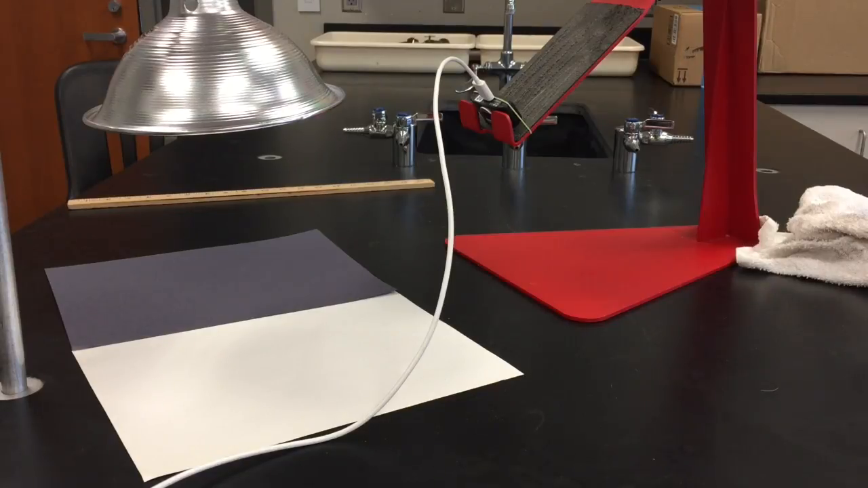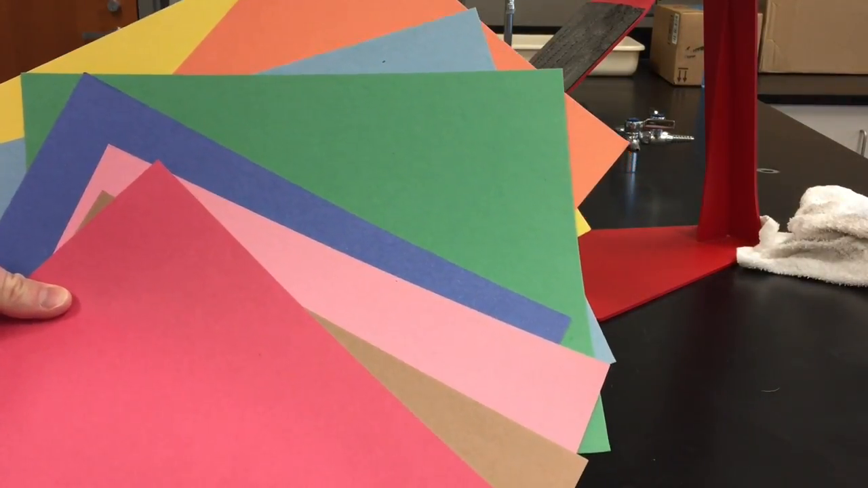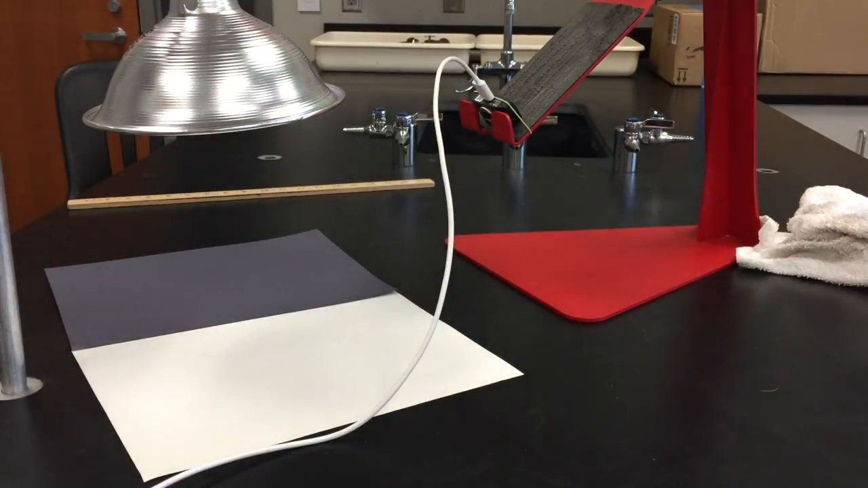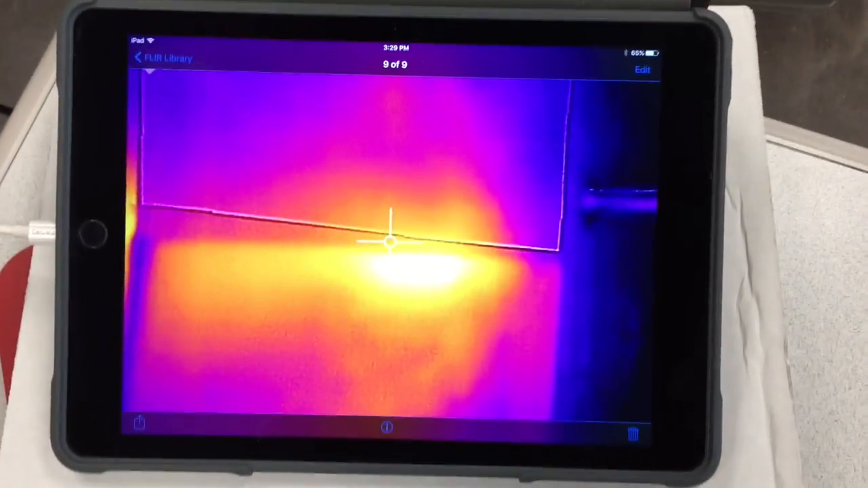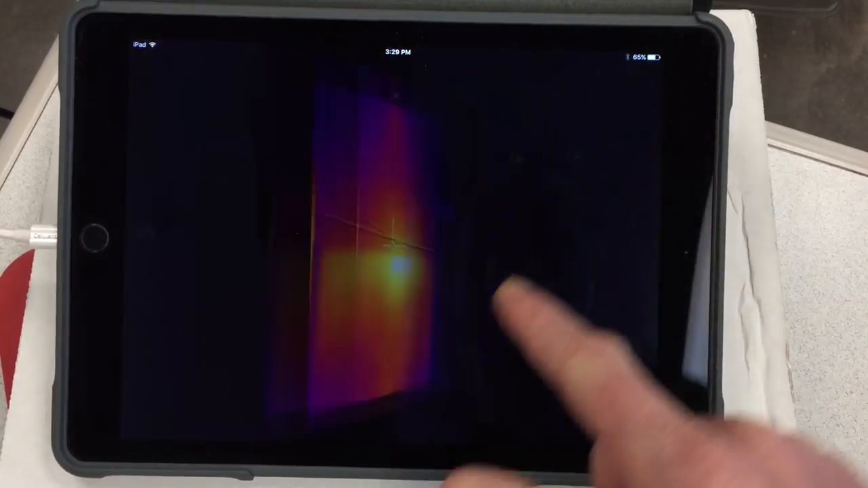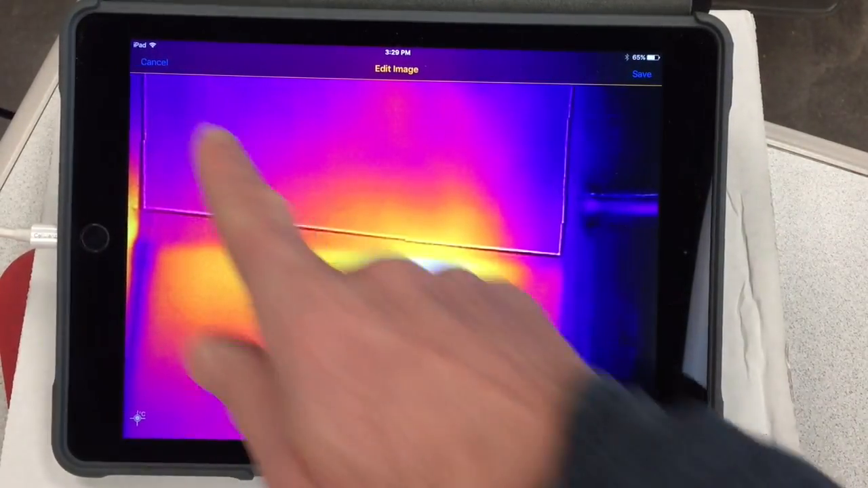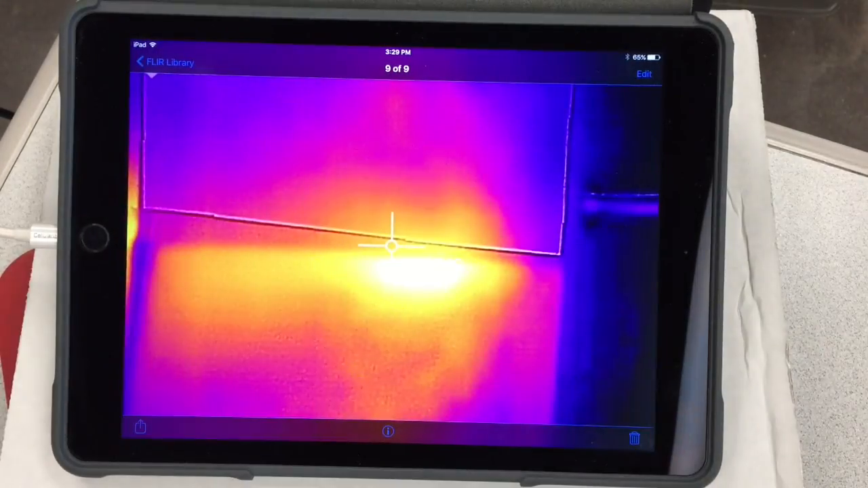So now why don't you go ahead and do your own investigation. Instead of white and black, do your own comparison a few times and compare some different colors of your choosing and include that data in the data table as well. If you need to obtain screenshots for the write-up, you can always do that through here and just take screenshots as you need to. Alright, that's it for obtaining the temperatures.